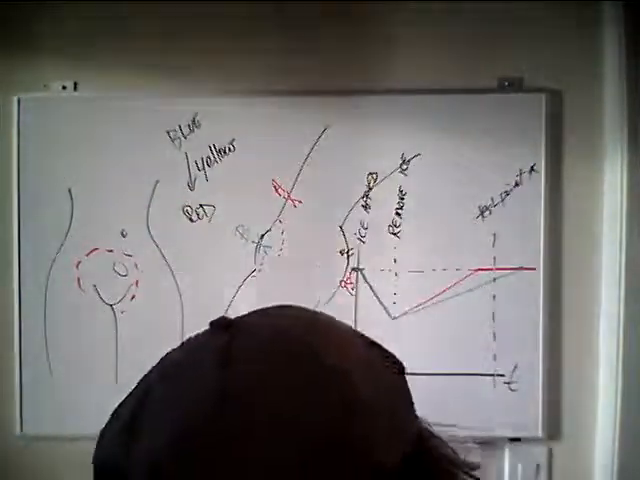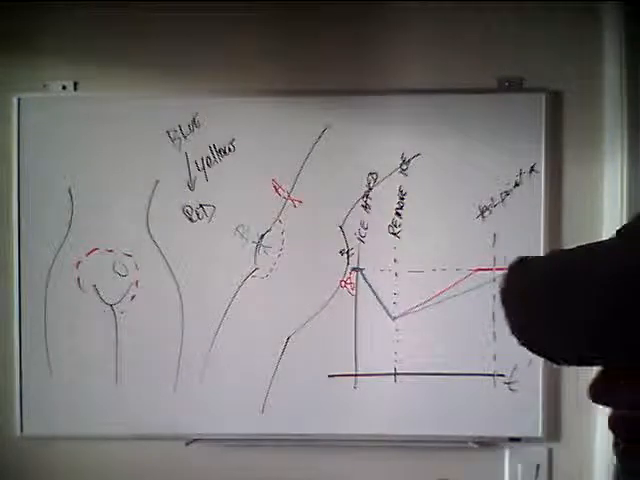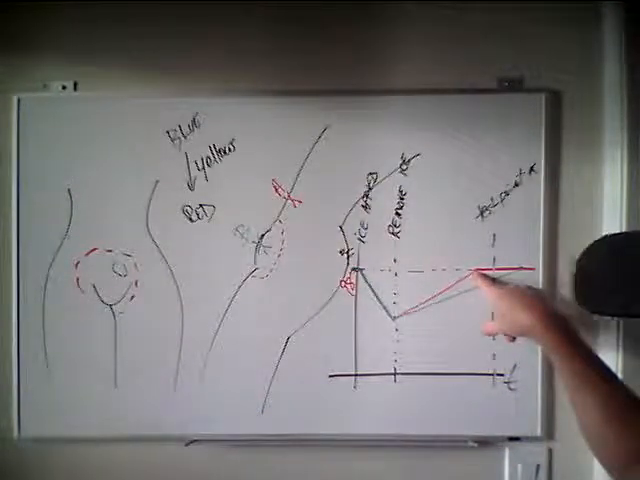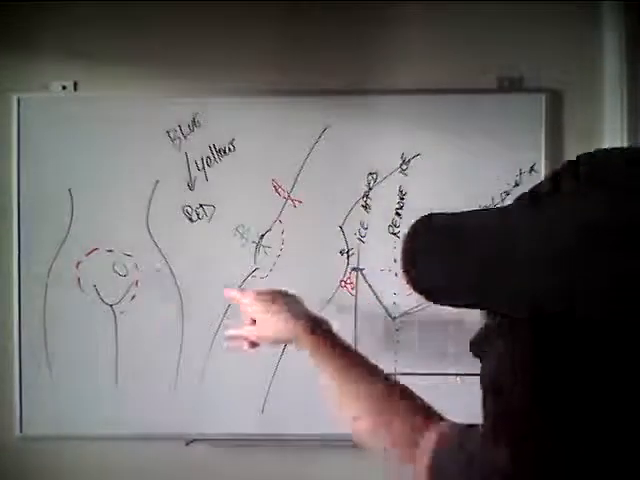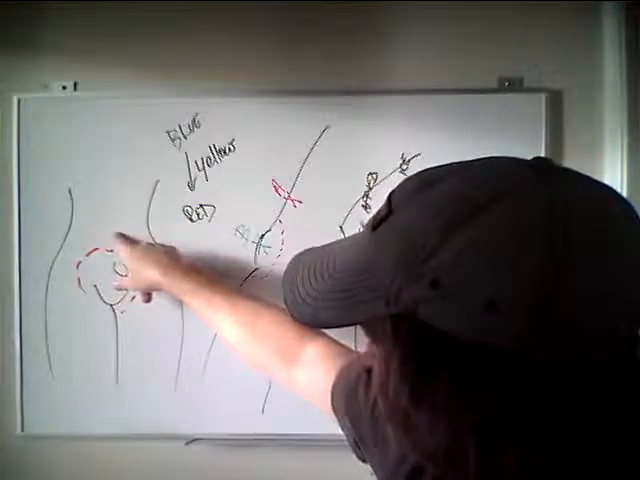And so what happens is you have this circle that disappears, and you still have this other circle that's still there, and it's yellow. And so what that tells you is that this tissue has heated to body temperature, and so the temperature of the body is the same as the temperature of the spot that was under test.